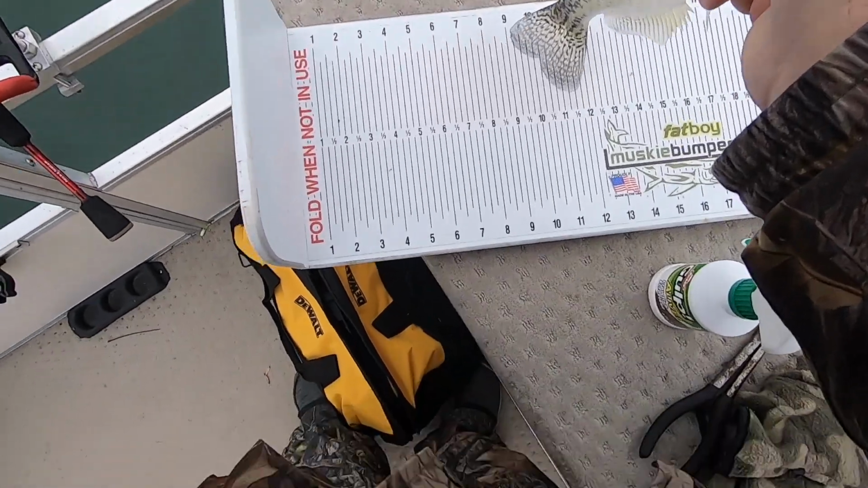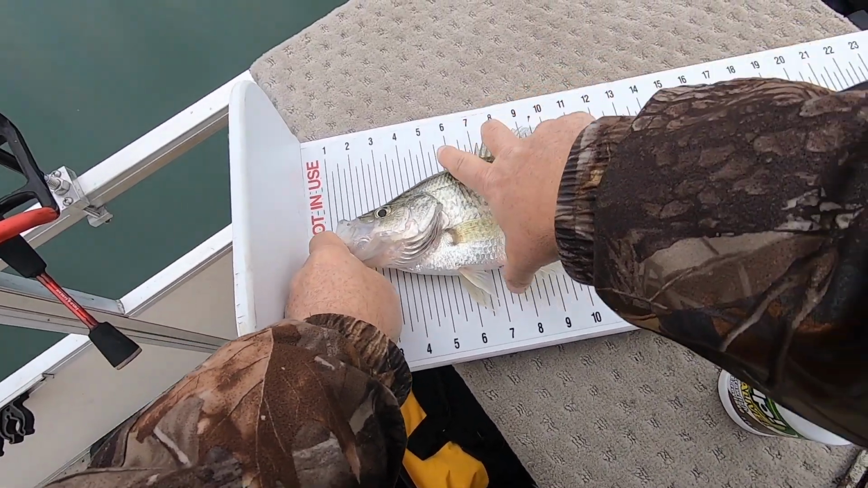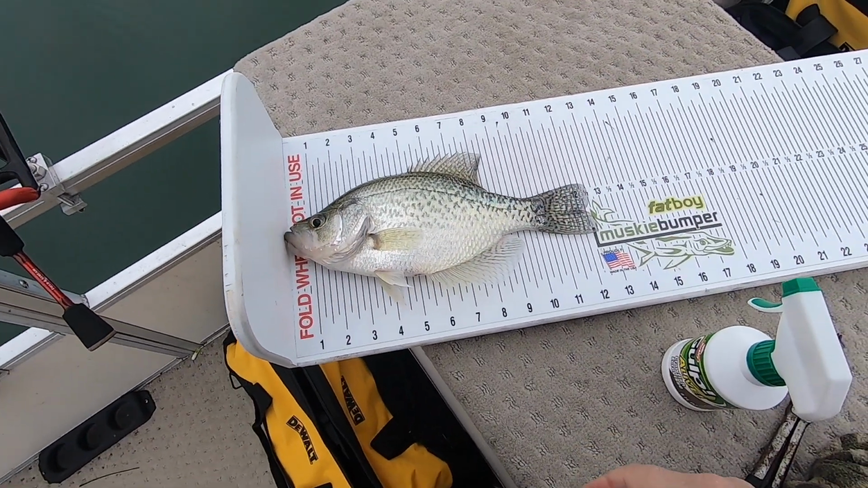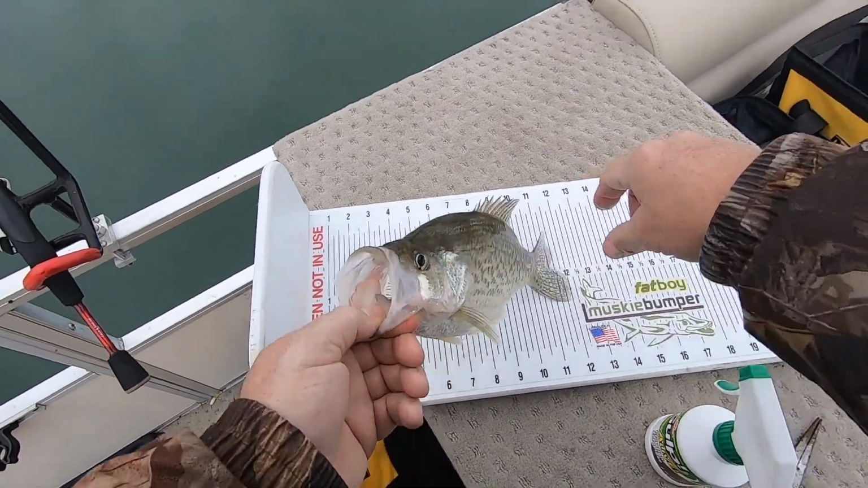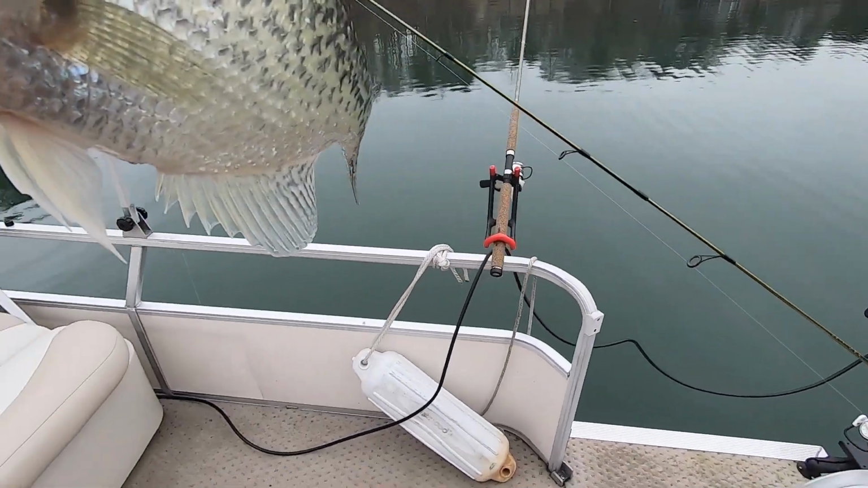They are less than desirable. That came off the plastic directly behind the boat. And that fish, 12.5 inches. So that's a nice one. I'm gonna let it go.